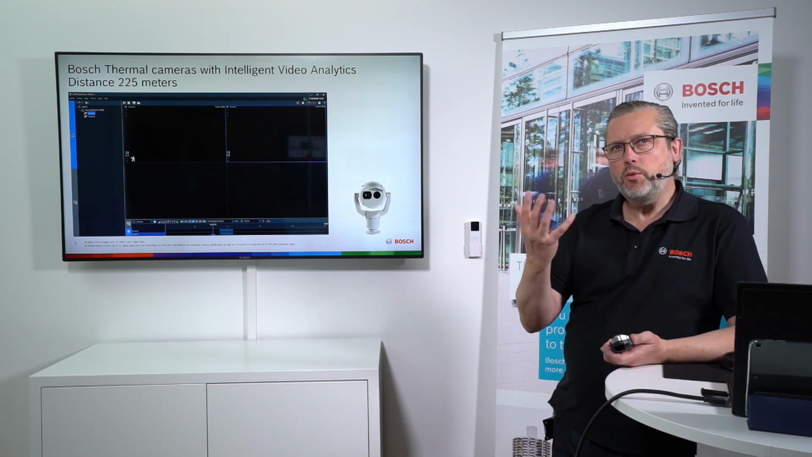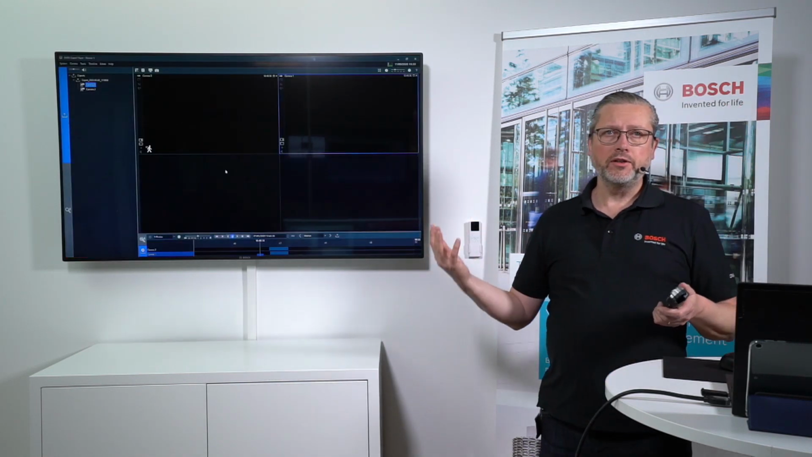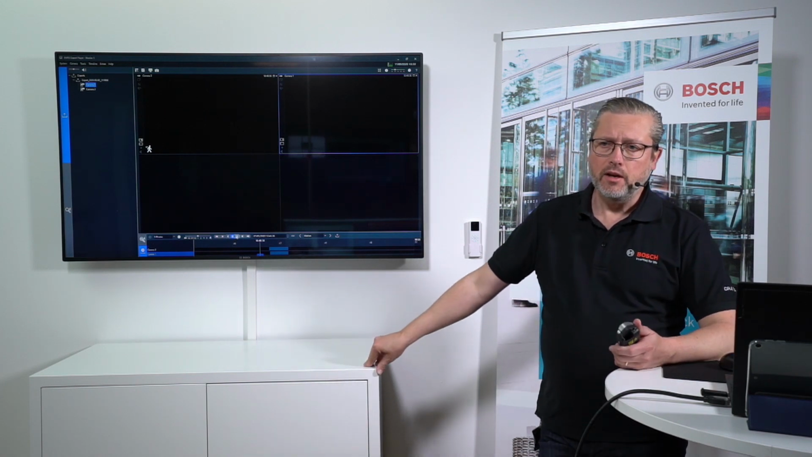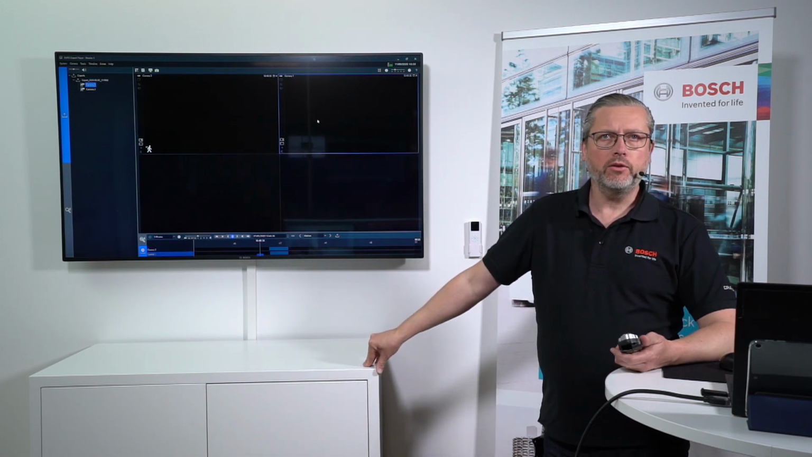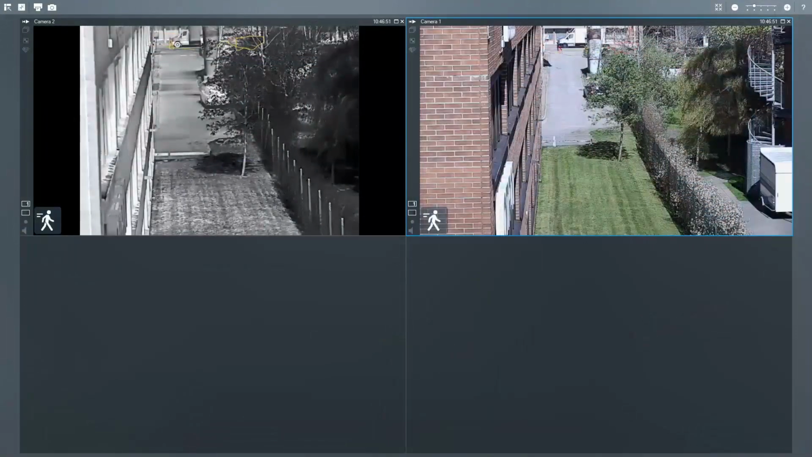So showing you this video where we have a detection of a car 225 meters away. It's the same if it would be in a MIC or if it would be in a Dinion, depending on what kind of lens we have. So I would like to make a small break here in the video and just tell you a few things.